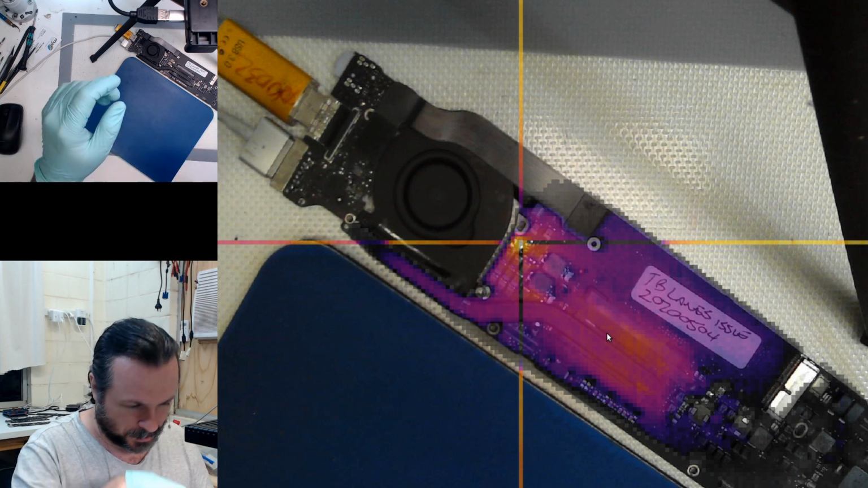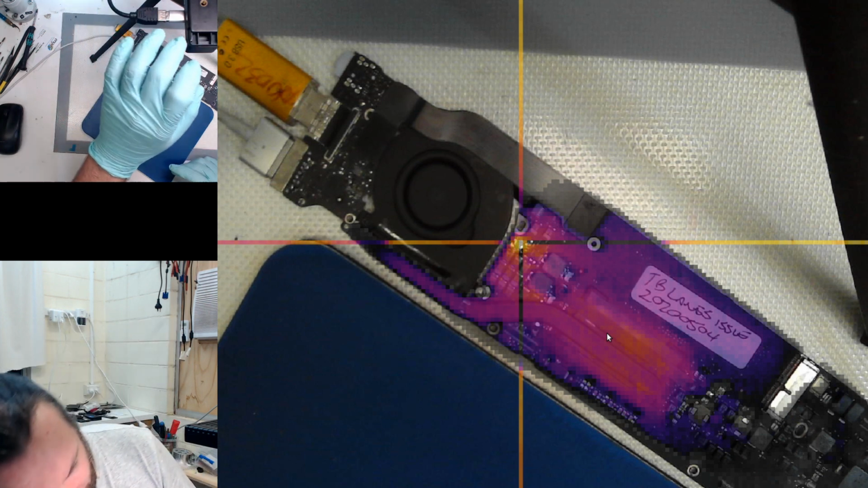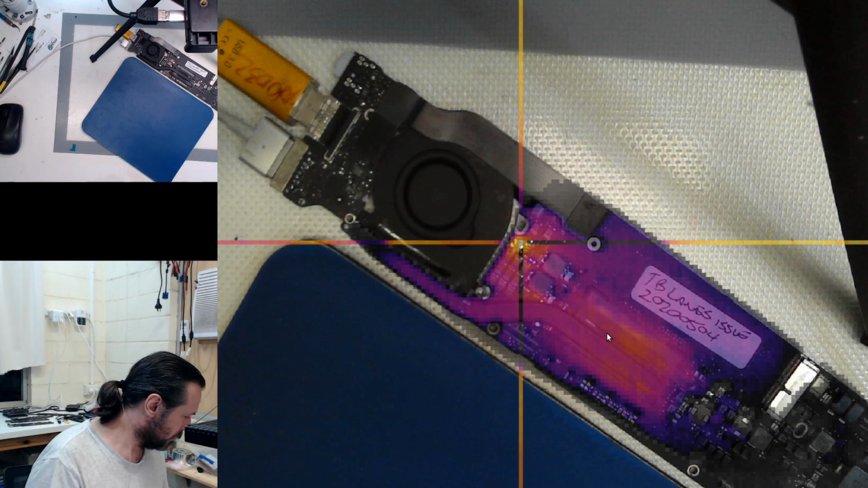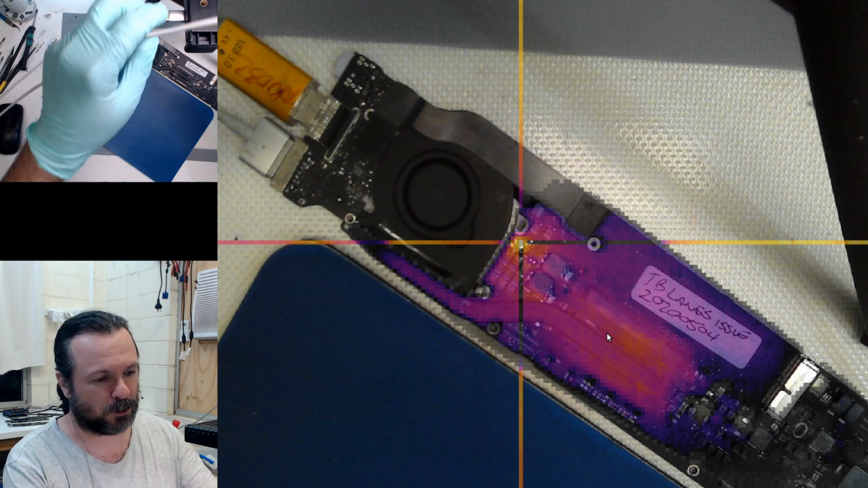And I moved the damn camera and cable. Shoot. Either that or it's running out of battery power. So that's good. That helps me a lot too, because that lets me know that even with very light shorts, it's going to show them up.